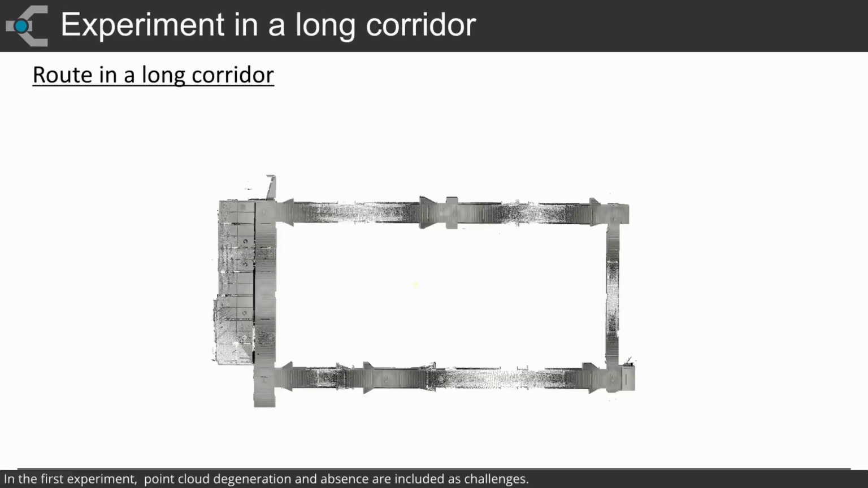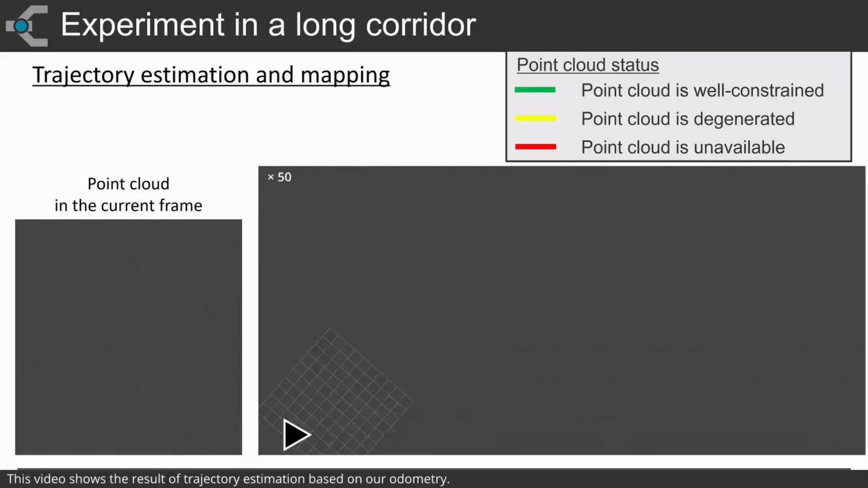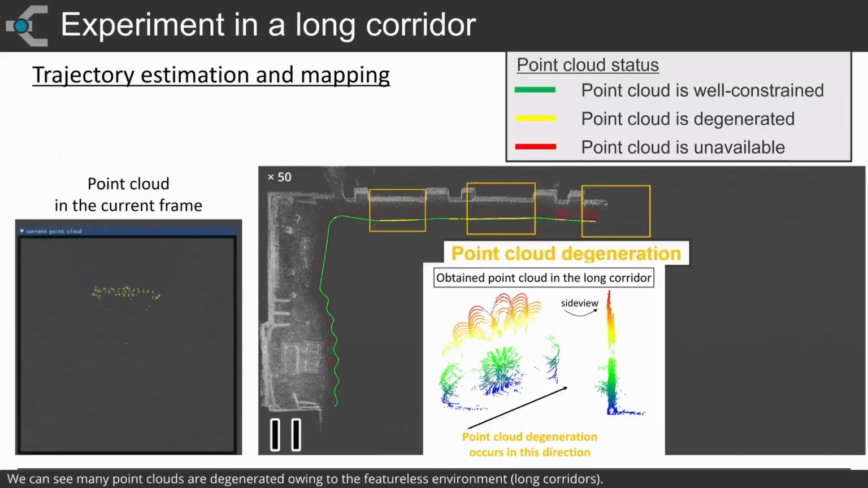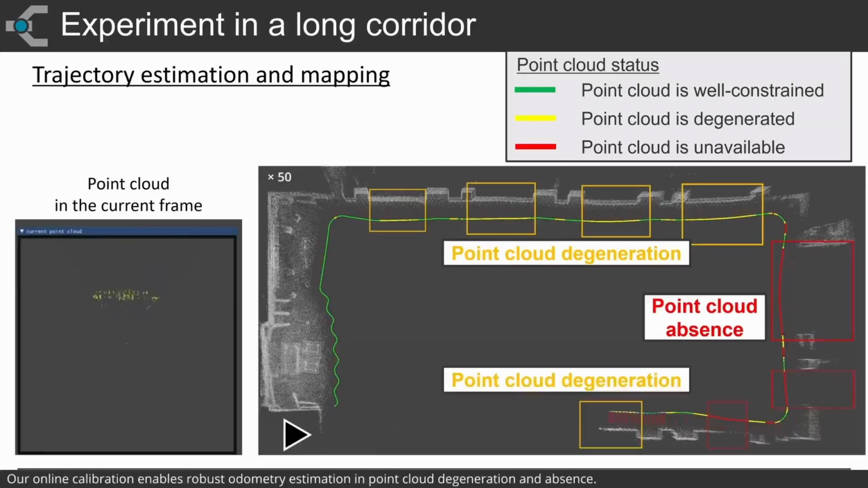The first experiment, point cloud degeneration and absence, are included as challenges. This video shows the result of trajectory estimation based on our odometry. We can see many point clouds are degenerated owing to the featureless environment. Point clouds were completely unavailable due to too close distance between the LiDAR and the wall. Our online calibration enables robust odometry estimation in point cloud degeneration and absence.